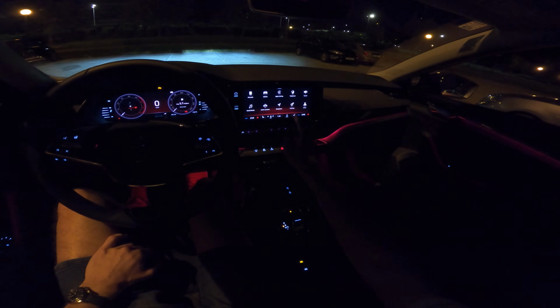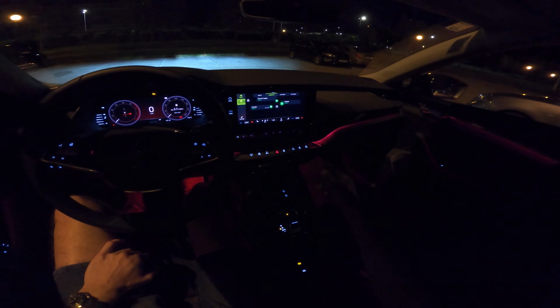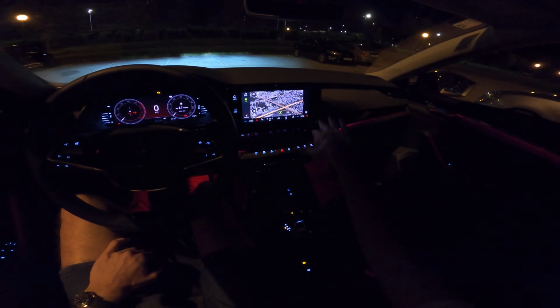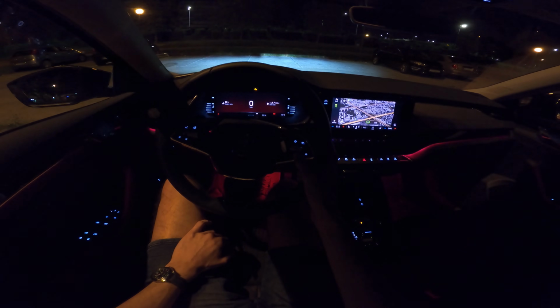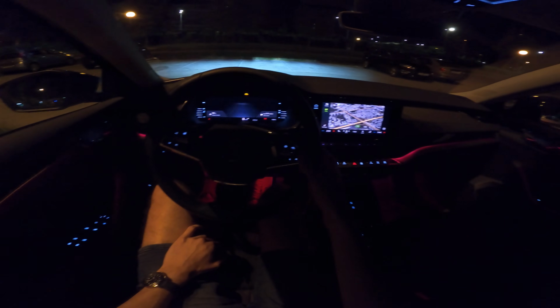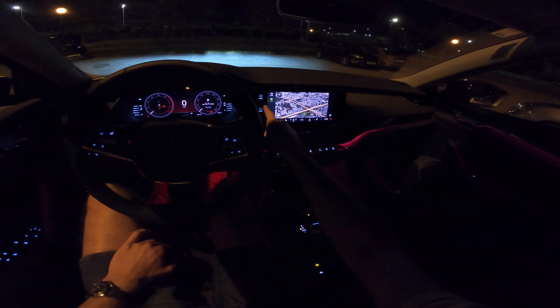So if I go to menu, just to show you navigation in Škoda, very nice. We have 3D buildings. When you speed up, they shrink down and they're gone. Of course, you can show it inside here, so you can have a big projection if you want. You can zoom in and zoom out. And I like the classic bubbles. We're going to keep that.